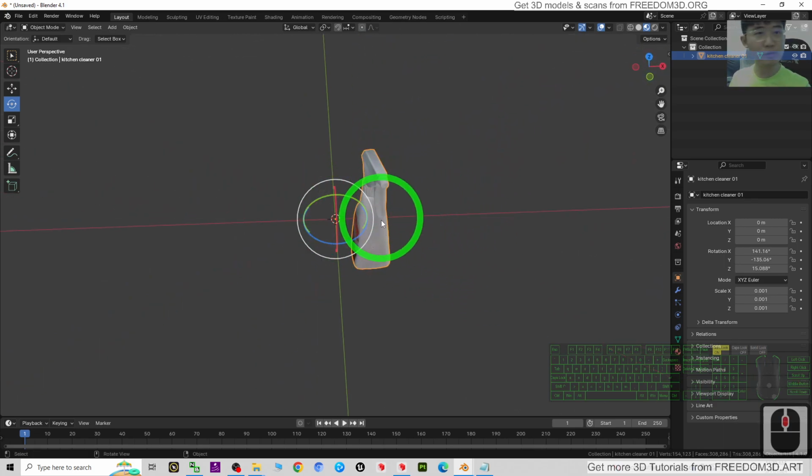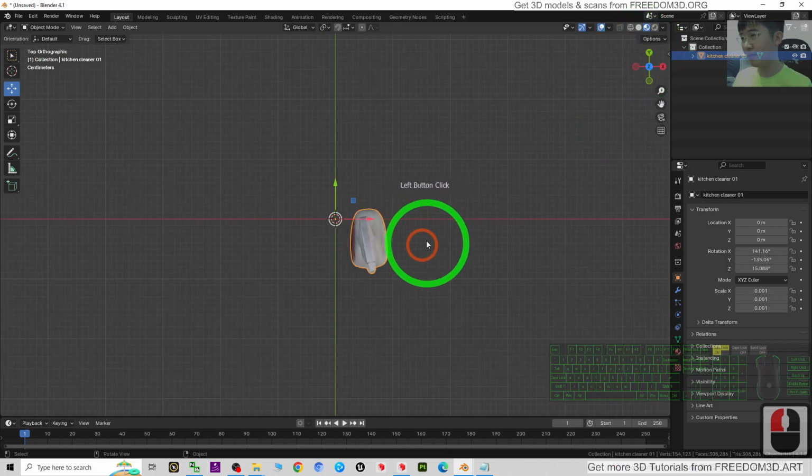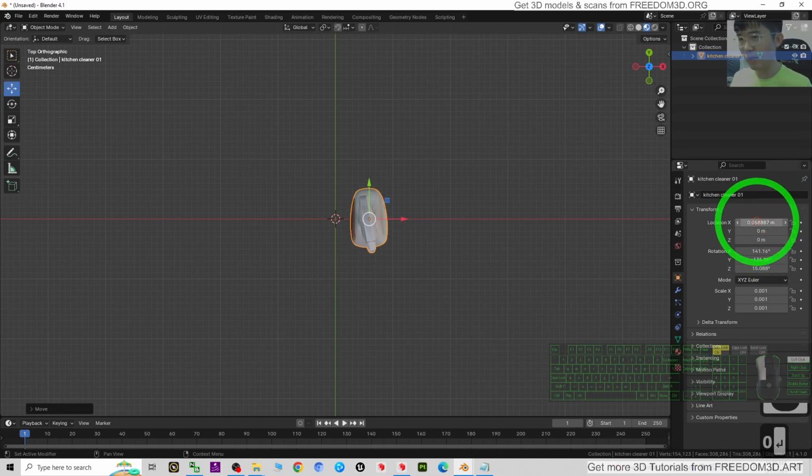And then we are going to move the pivot. Just to move it, Z, then Control full stop. Drag it to here, center. Then the X make it 0, Y make it 0.